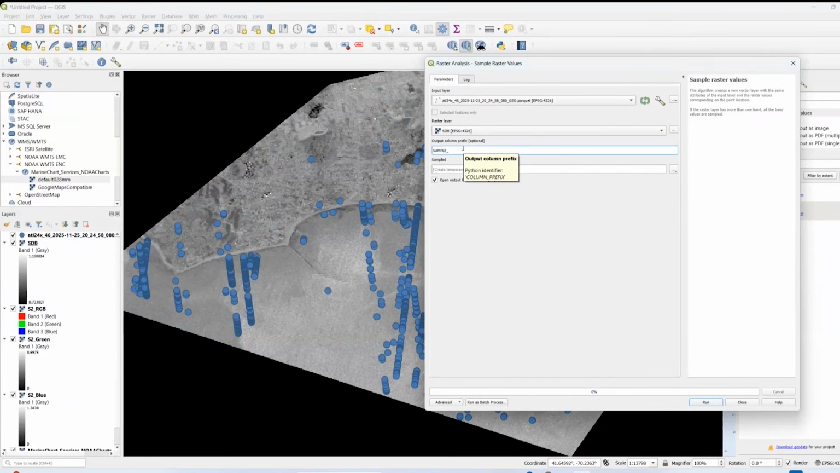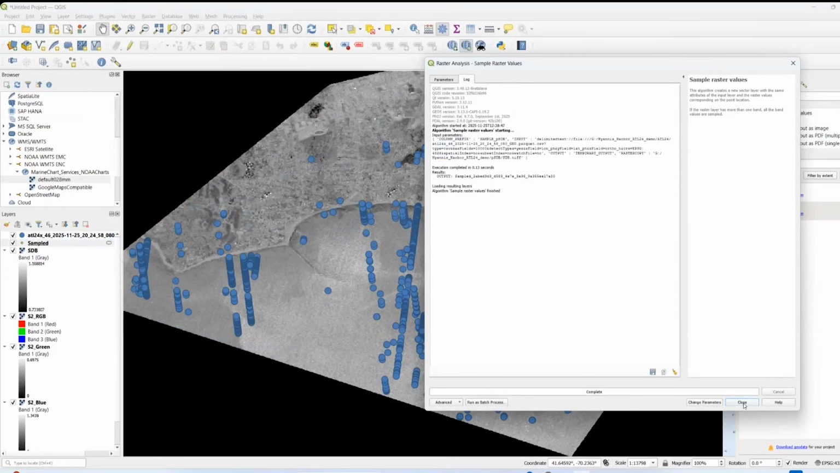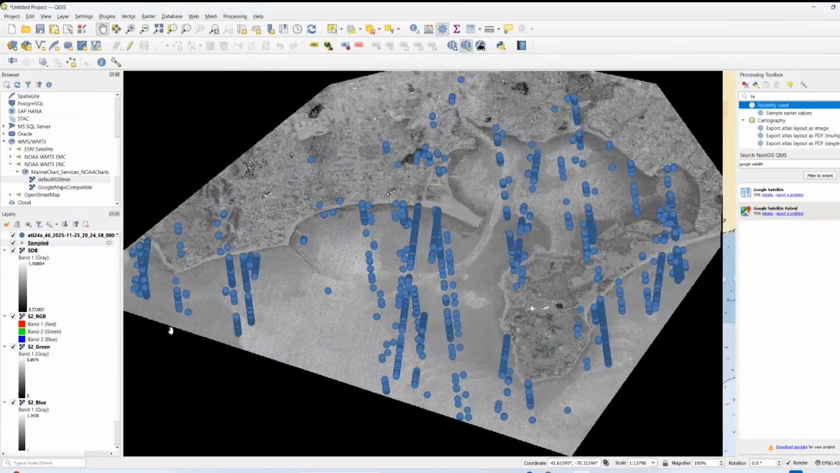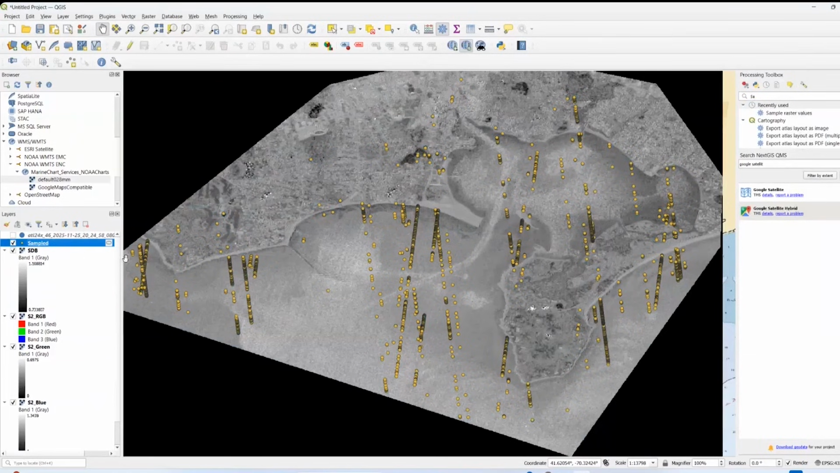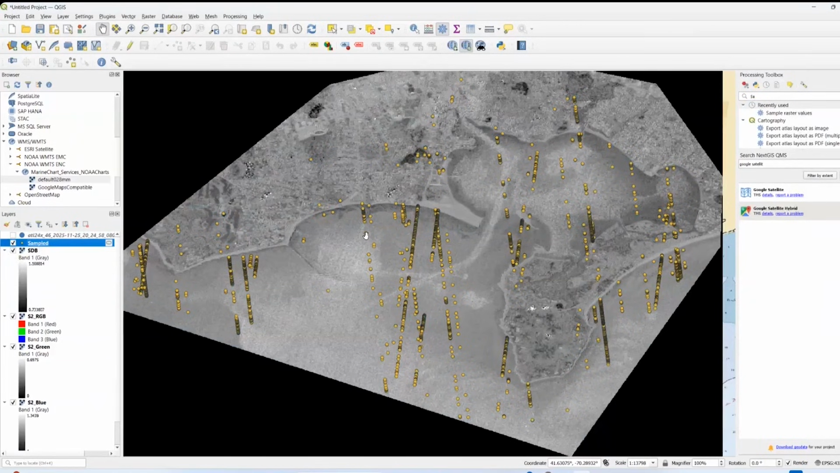I'm going to call that sample underscore PSDB, and just go ahead and run that. And I can close. And that ran, and that created this layer called sampled, which now has all the ATL24 heights, and it also has the pseudo bathymetry.